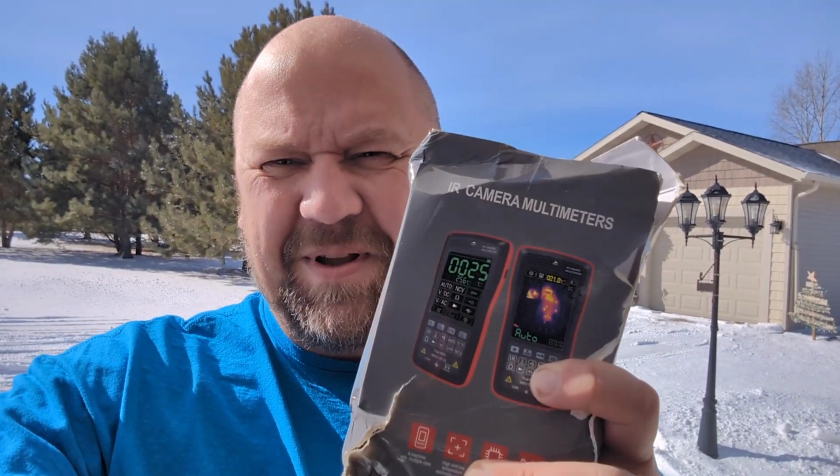Now, part of the reason we're talking about winter time and temperature is because we got an IR camera multimeter to try out. It's from Fixchigo, model number TI1001. Of course, there'll be a thing, right? The box wasn't my friend.